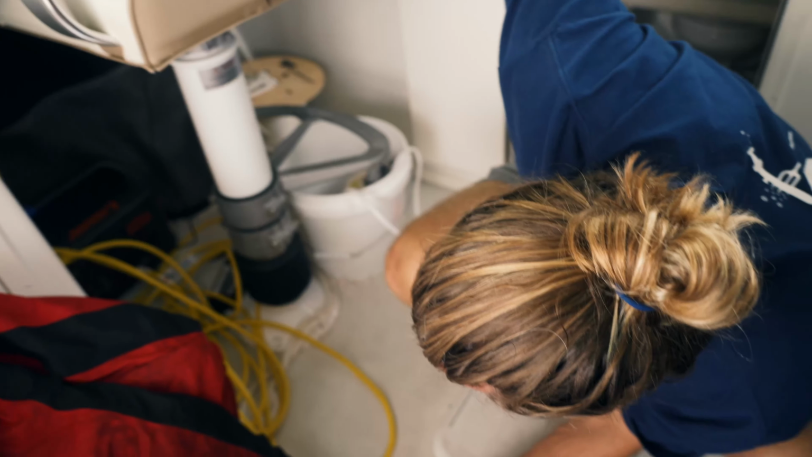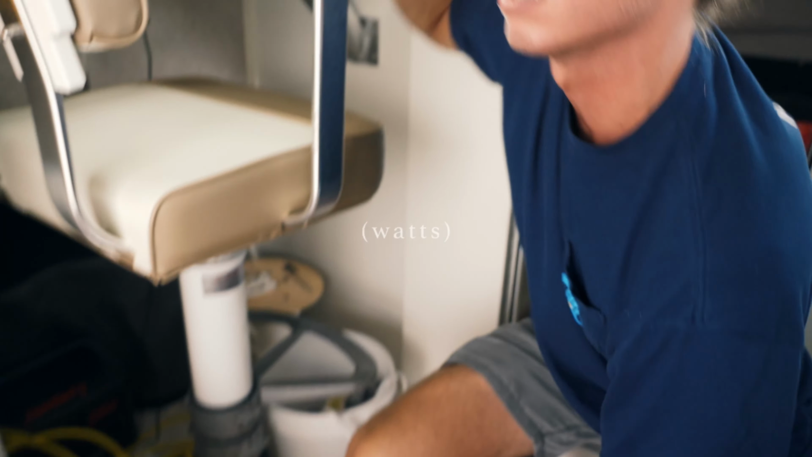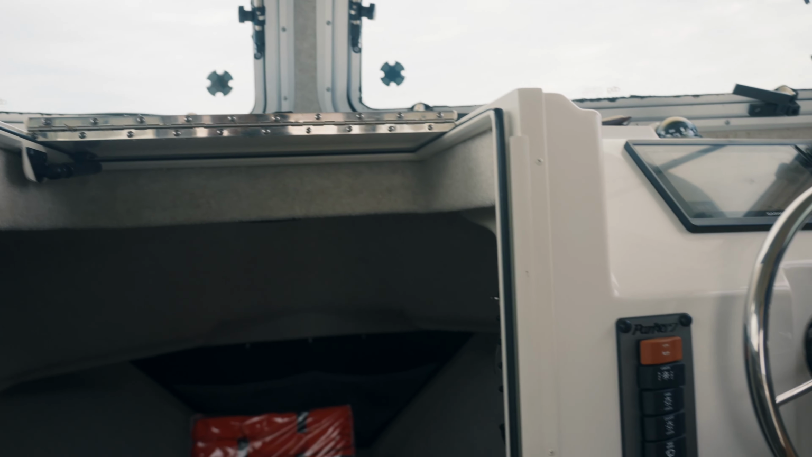Wow, our power is in the 130s. It's probably like 125 average. So divide by 0.9, whatever that is, like probably 140.